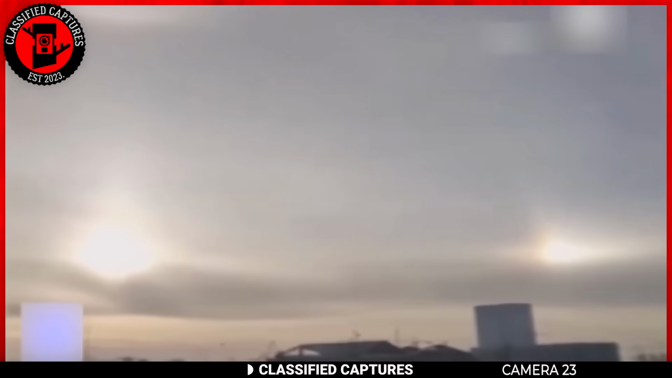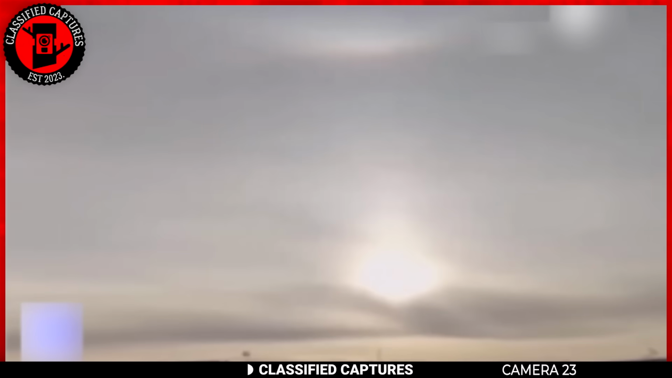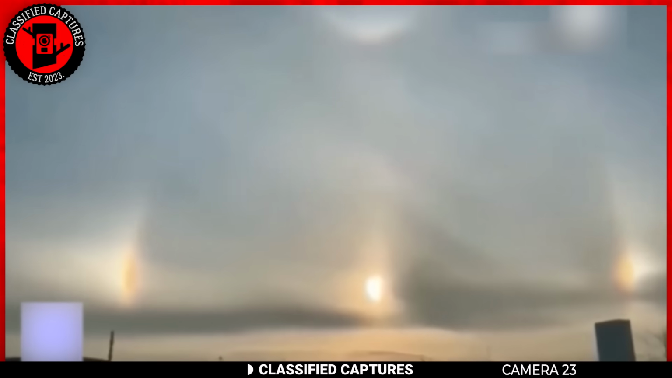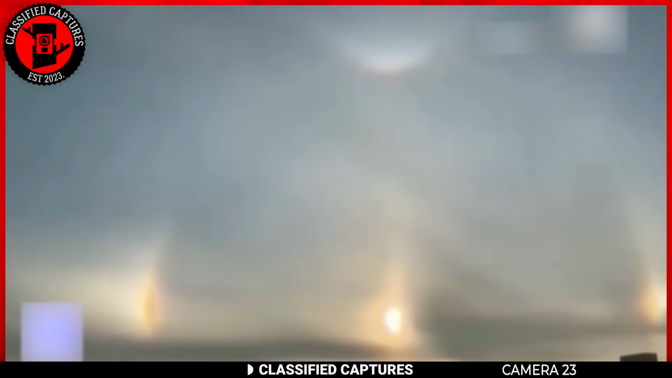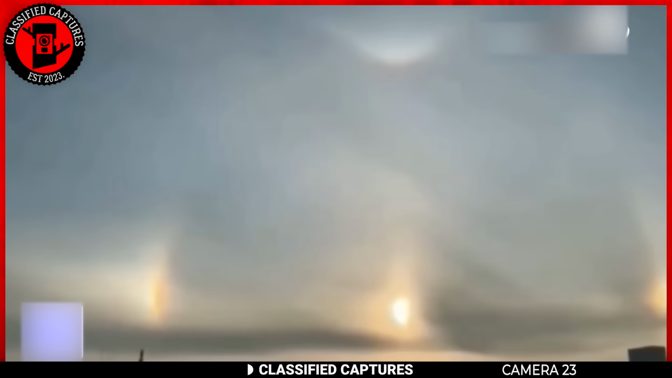During a sunset moment, someone came across a strange spectacle. There seemed to be 3 different lights behind a cloud. Now, scientifically speaking, this phenomenon is known as a sundog or parhelion.